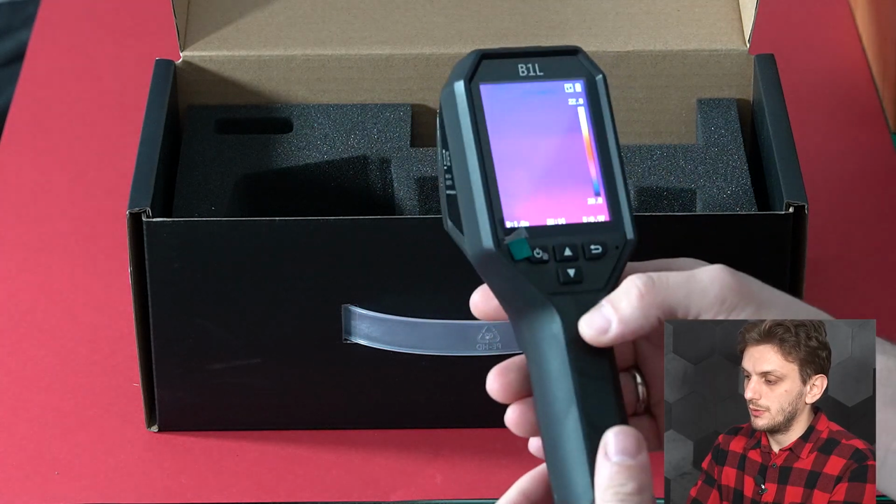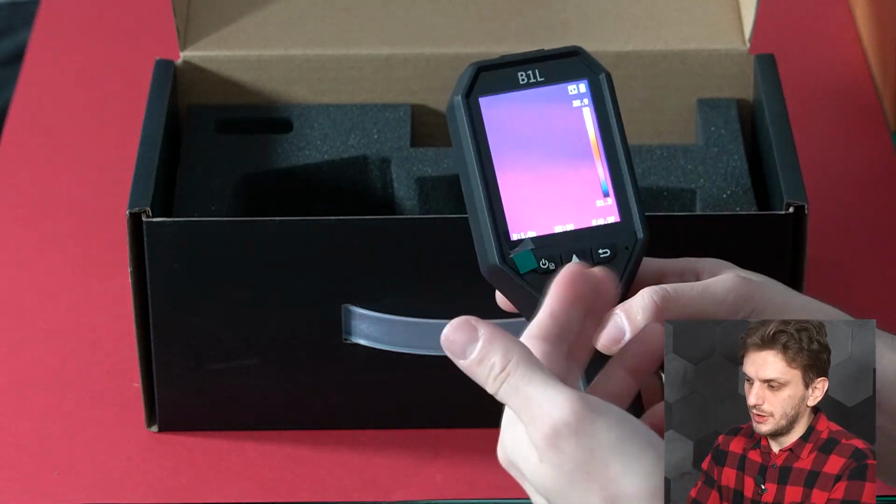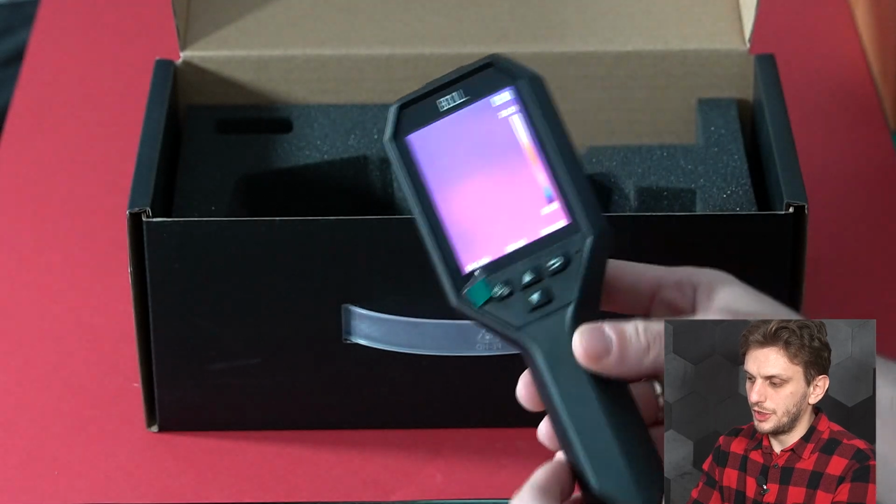And now the camera is working. So periodically it will perform a self-calibration, but other than that you should be able to see just how quickly it responds and, well, it works. So hopefully the camera will focus where it should. Anyway, we'll be looking at its imaging properties in just a moment.